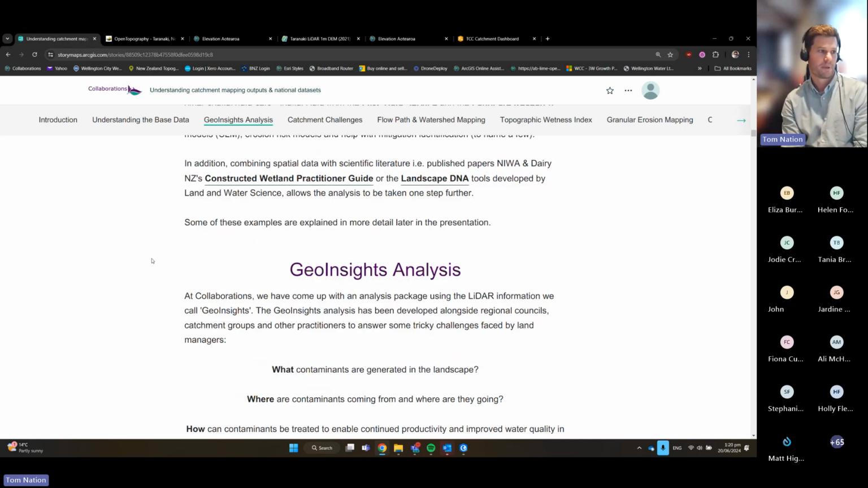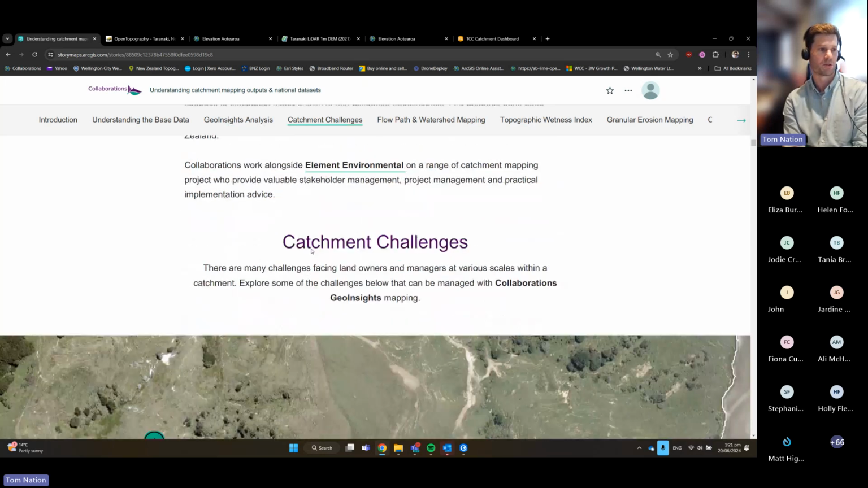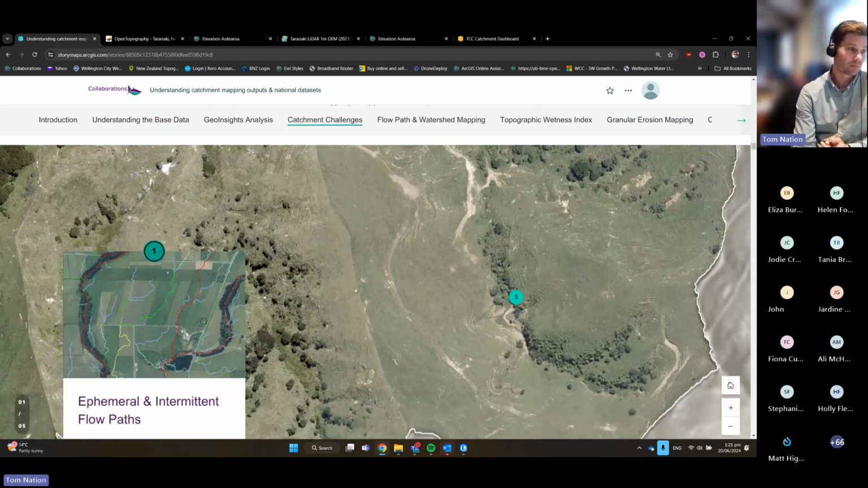But yeah. So the geo insights analysis, that's what we're terming this work that we've been doing at Collaborations, but I'll skip through this bit. This is just talking about what and where, and who we've been working with, Element Environmental with a lot of this work, as Matt mentioned. But I'm going to run through the analysis that we've gone through, particularly in Taranaki, and this is an example from Taranaki, and where and why we did this work. So, to just up front, some of the challenges in the catchment.